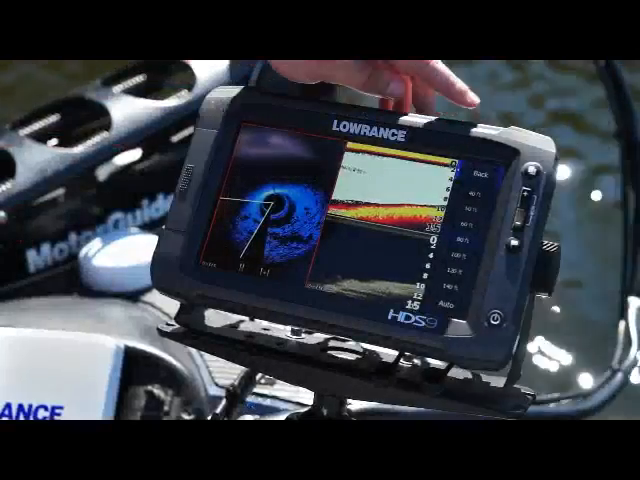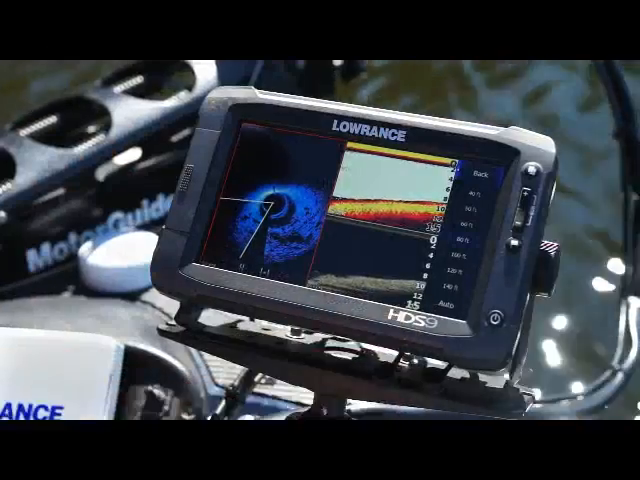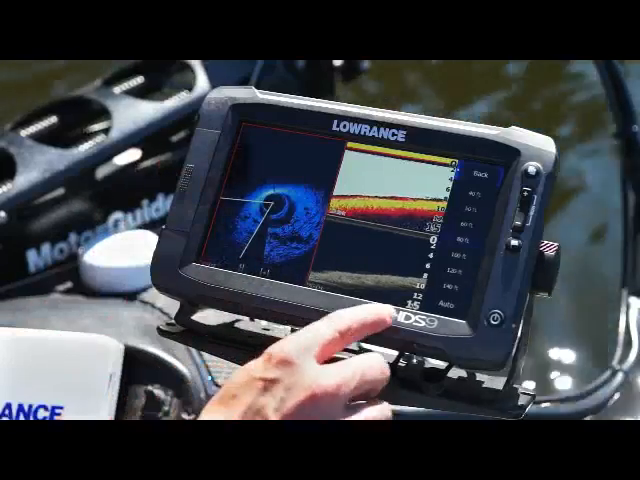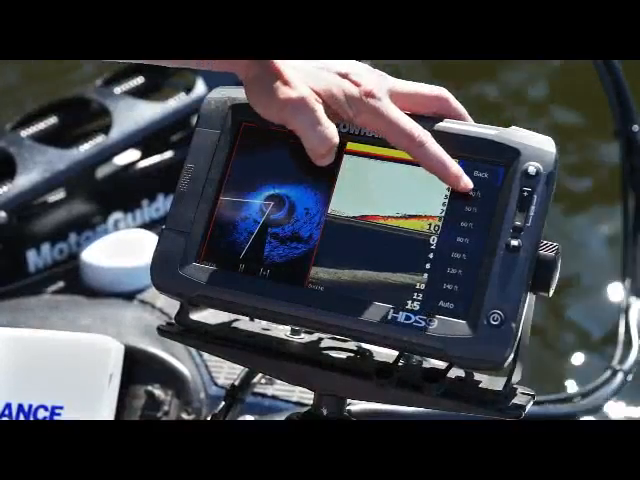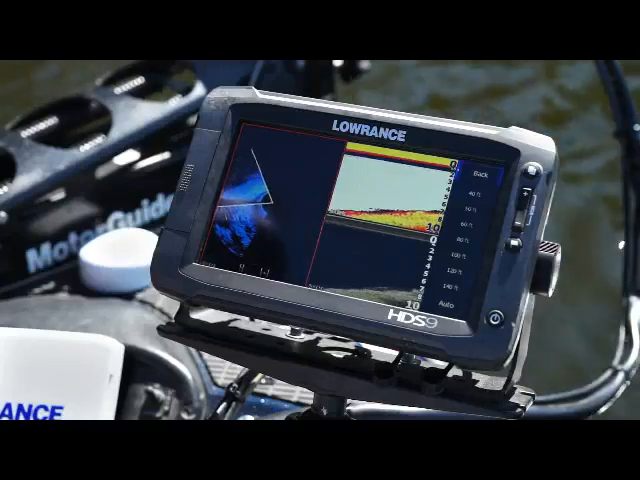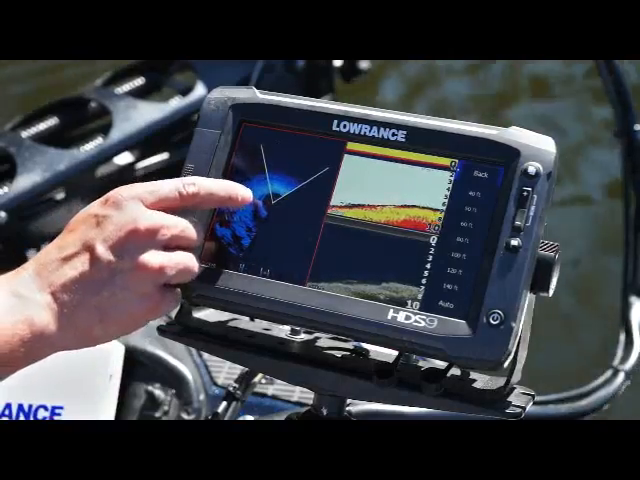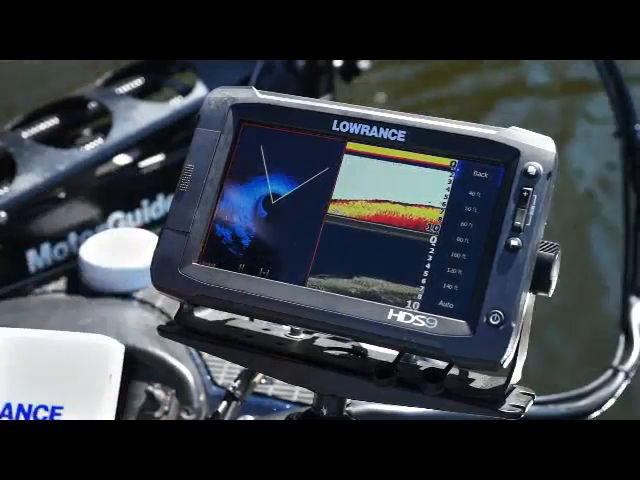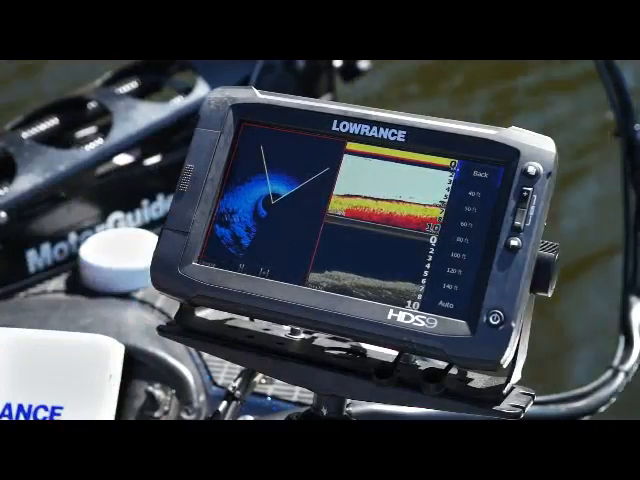Okay, so the main adjustments are range. You can see we're in about 10 feet of water and at 80 feet range here, so that's our circumference. When you go shallower, you can decrease your range to about 40. And what that does for you is it gives you a better resolution. It also makes your water column bigger. So if you're looking for fish in your water column, having a smaller range makes your water column bigger, and that's great for targeting, if you're looking for bait fish or for predator fish.